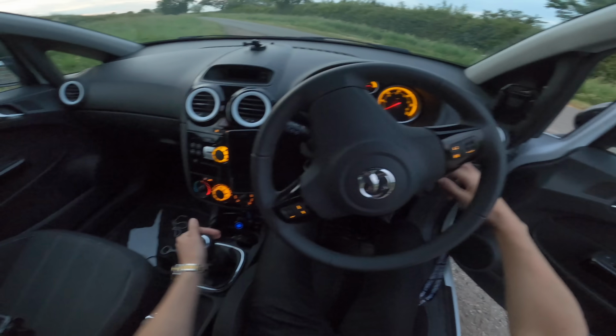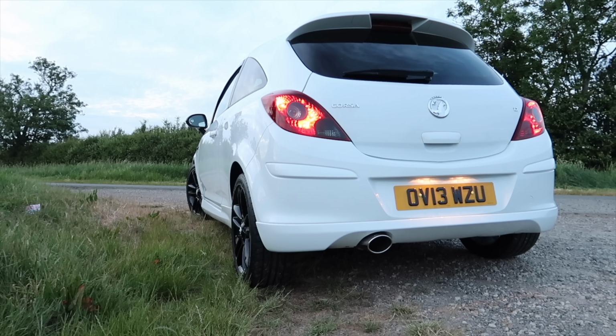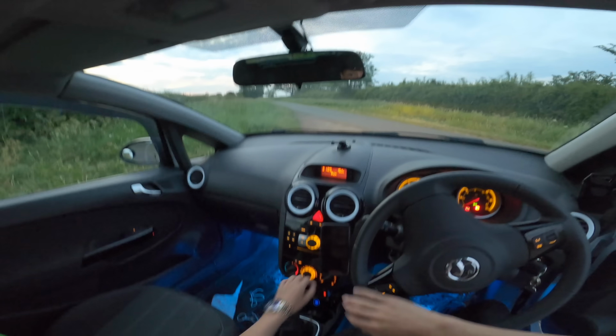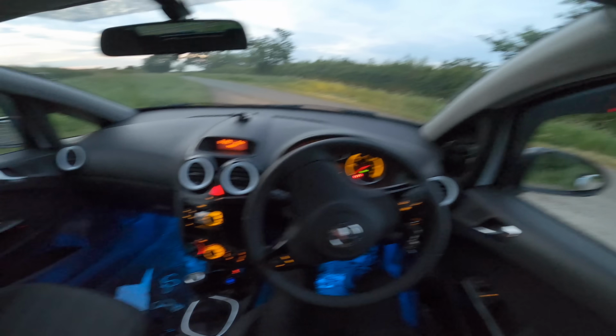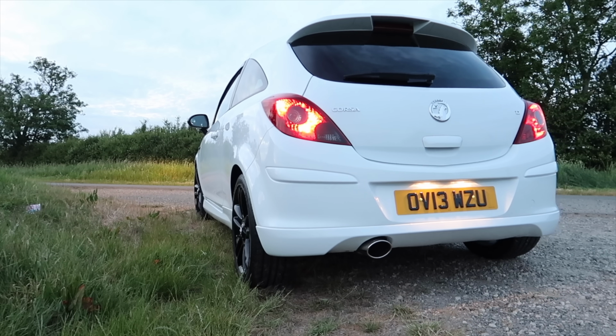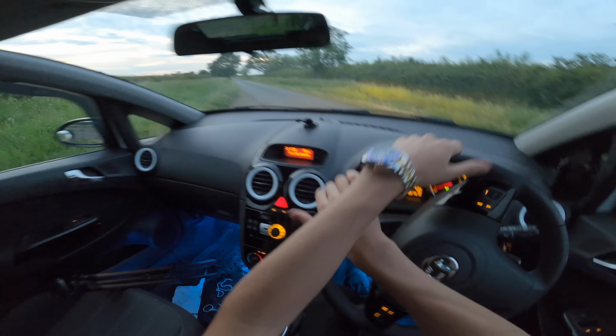Let's hear this bad boy, come on. Ready? Absolutely. Perfect, and we got the alien lights on the floor. Come on, let's shut this now. Whack my seatbelt on. And we can go. Oh shit. Right, let's pull off.